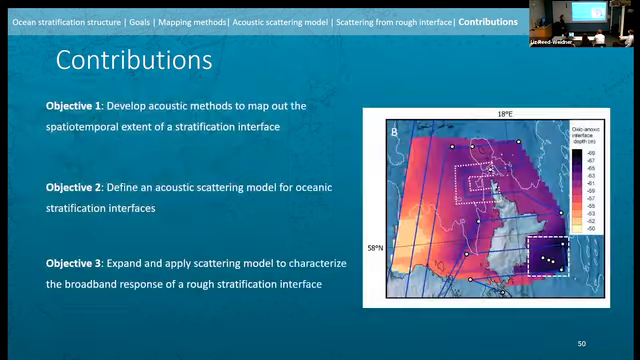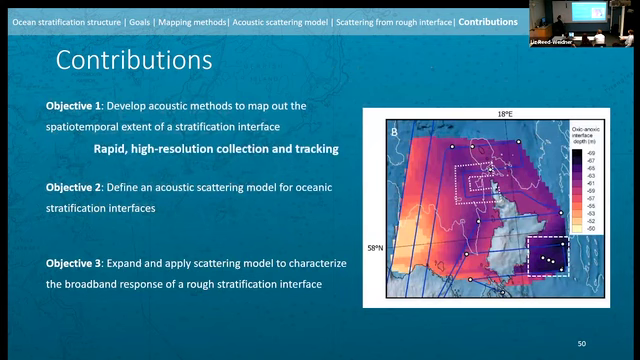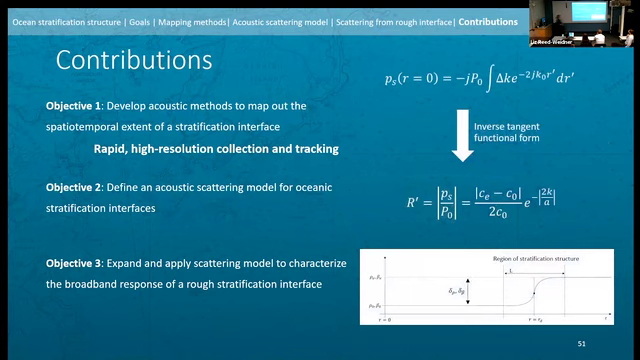And I do think that this was met. I think objective 1 showed us that acoustic systems can collect very high resolution data of an interface and track it over large distances very, very rapidly. And this high resolution data is a lot higher resolution than the traditional methods, at least spatially. Clearly, we can see that from where the traditional measurements were made. Objective 2 really dove into why we observe scattering. And we were able to define a model that can be utilized as stratification interfaces, but also a model that predicted this relationship between the frequency of insonification and the stratification interface intensity.